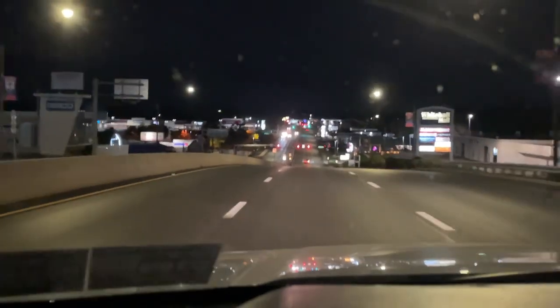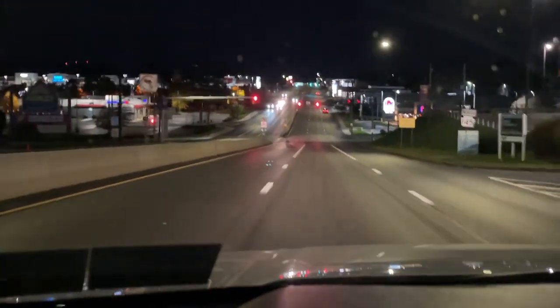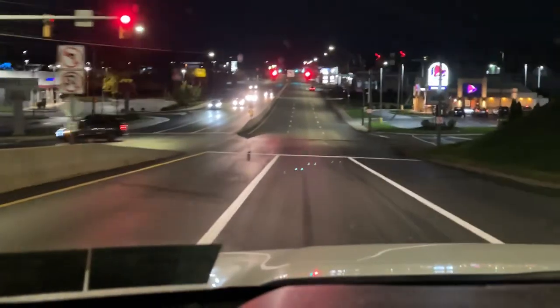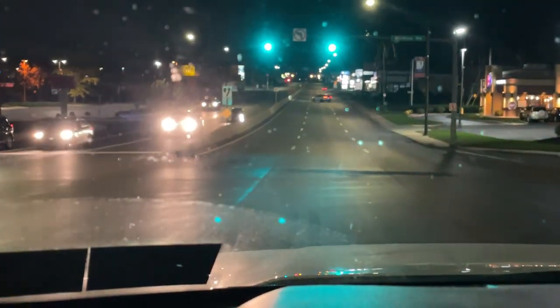Looks like the road is a little wet up here. Anyway, it would be awesome to ask people if they want onions. They'd be like, "What kind of accent is that? Onions?" I tell people I'm from Turkish. I'm from Turkish.